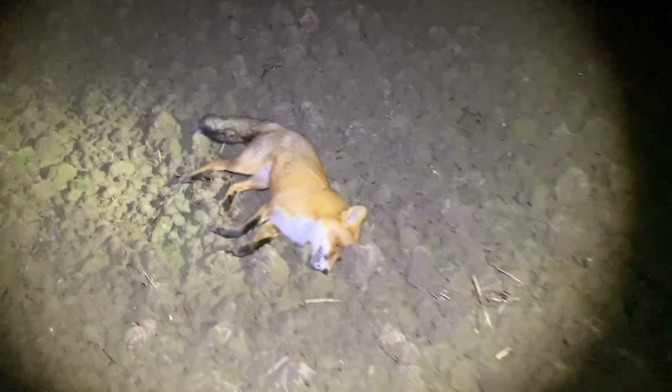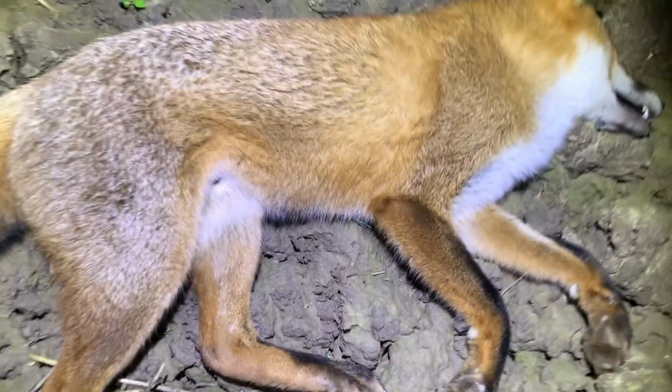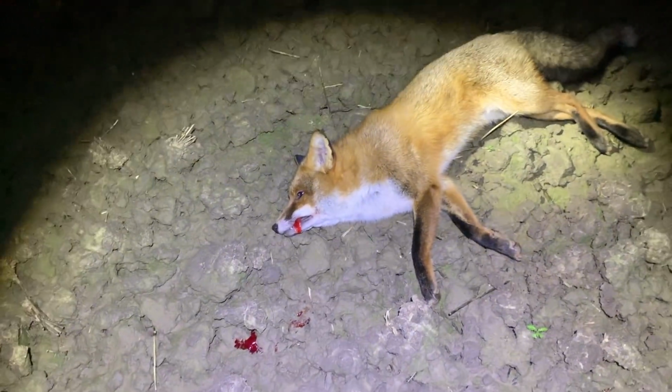Fox number 2, long one that one, good specimen. Oh, pretty fox. Dog, some big old tallywhackers on him. He's a good mini. Oh. Yeah, he's a good specimen.